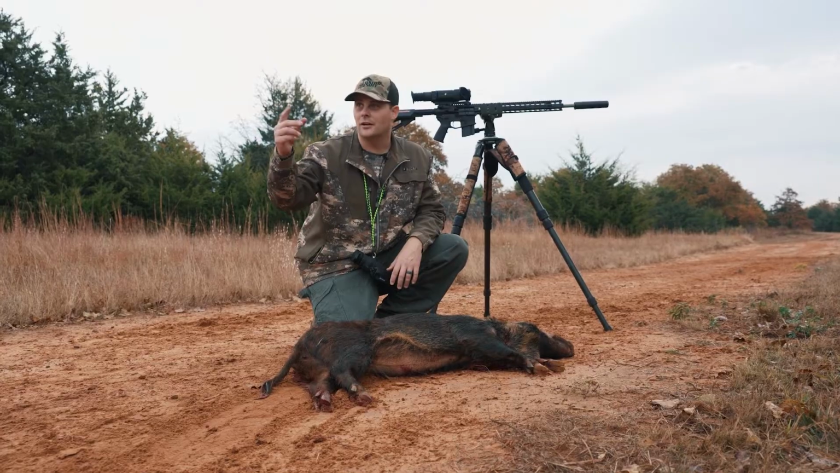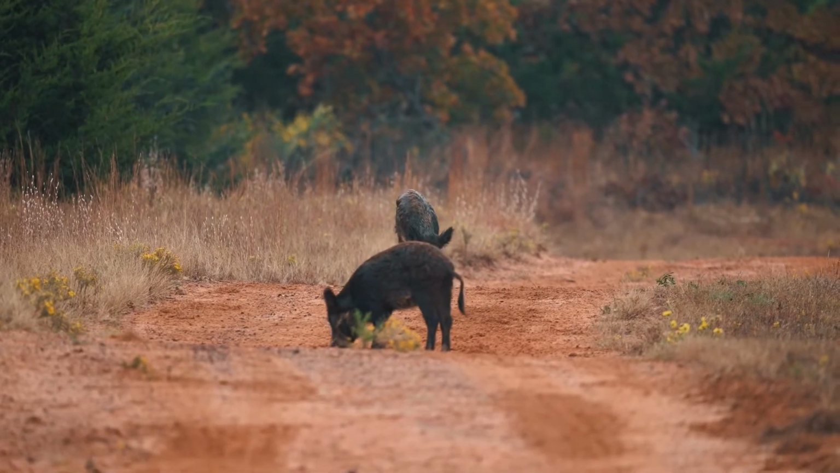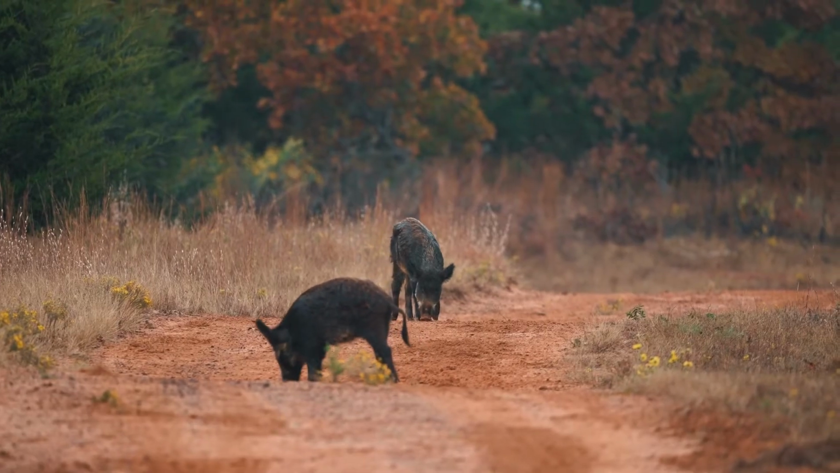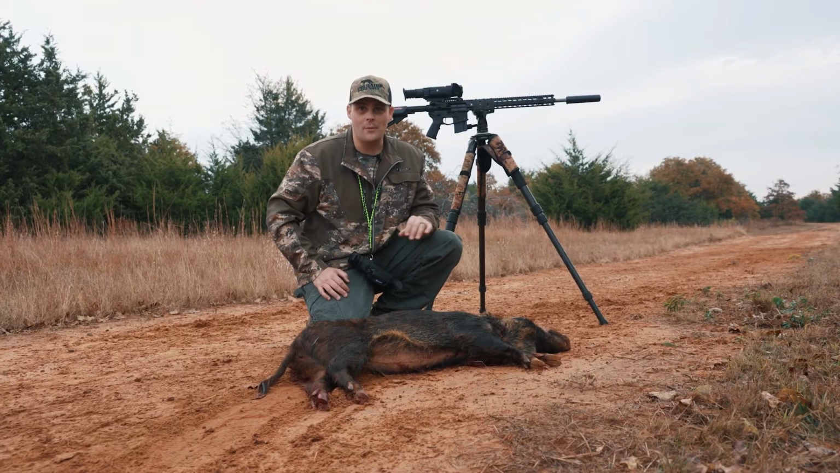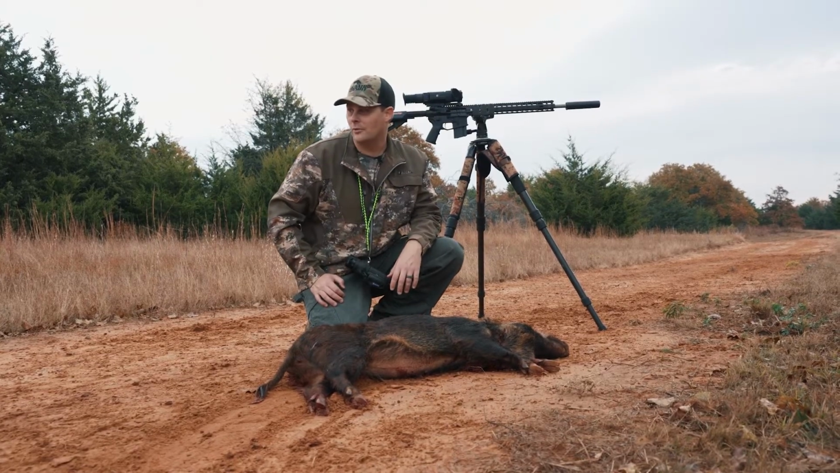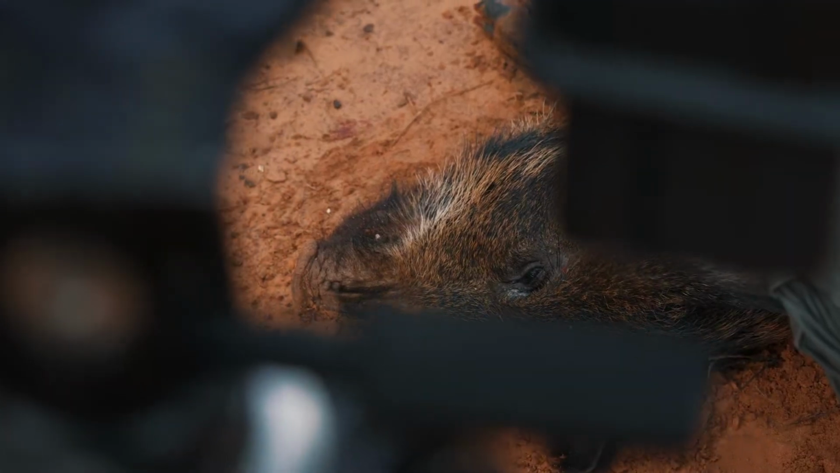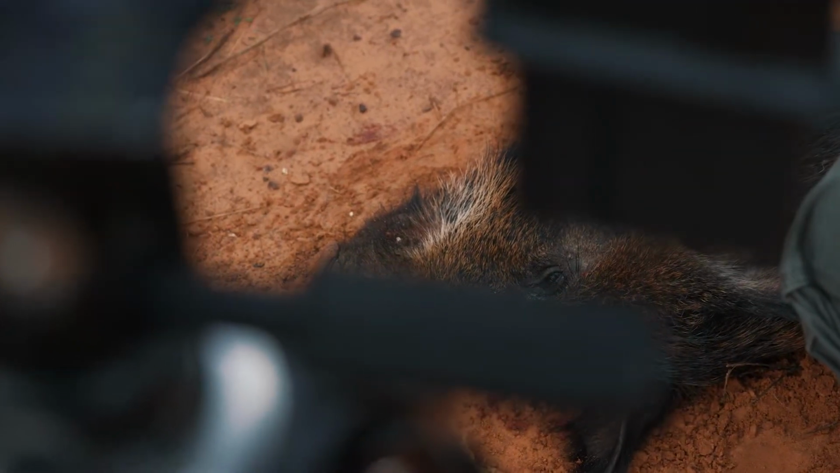Went down and messed around, did some other spots, and came back, and pigs were in the road. And after I shot this one, we walked back, and pretty much all the corn's gone. I mean, they must have been right behind us, because like I said, I don't even see any corn left. I'm glad we came back when we did, because they wouldn't have been here much longer. So either way, that's another one down. Been another good hunt so far.